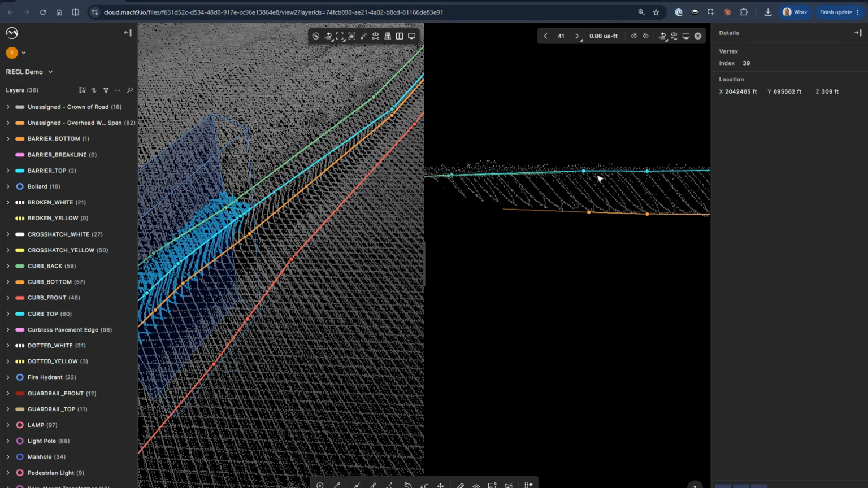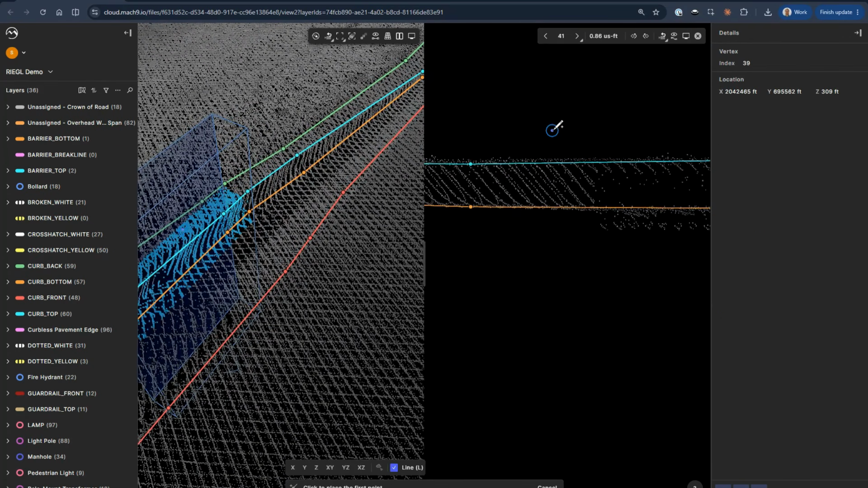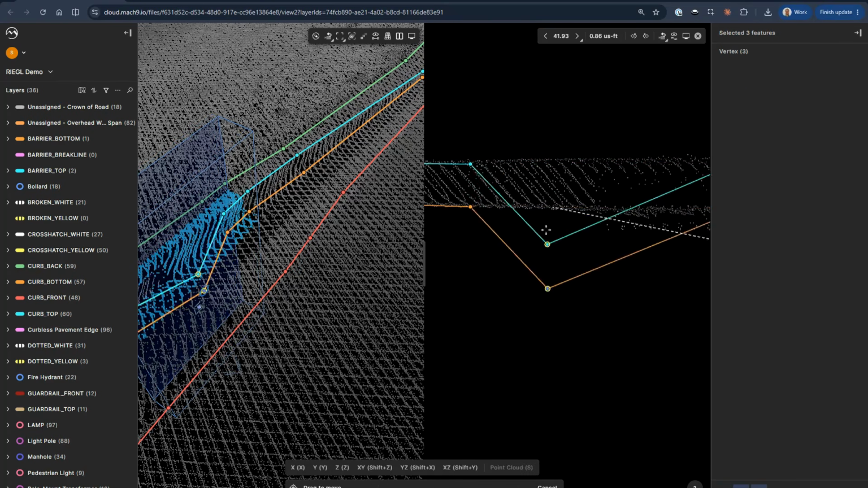Being able to check along the lines, we can come in here, we can add extra vertices really easily to multiple points. It updates in both views for us.